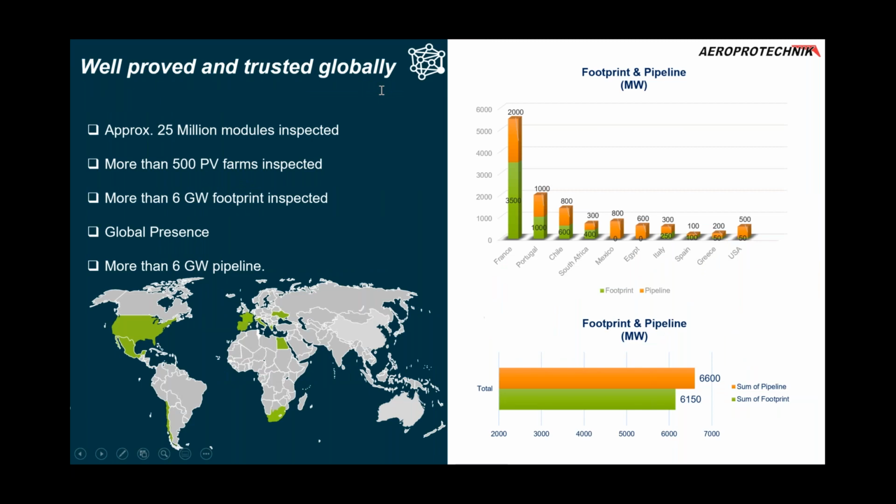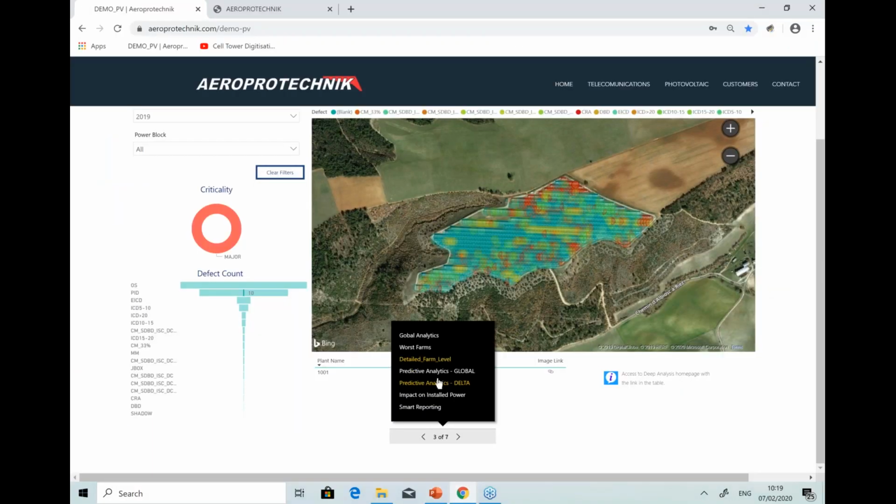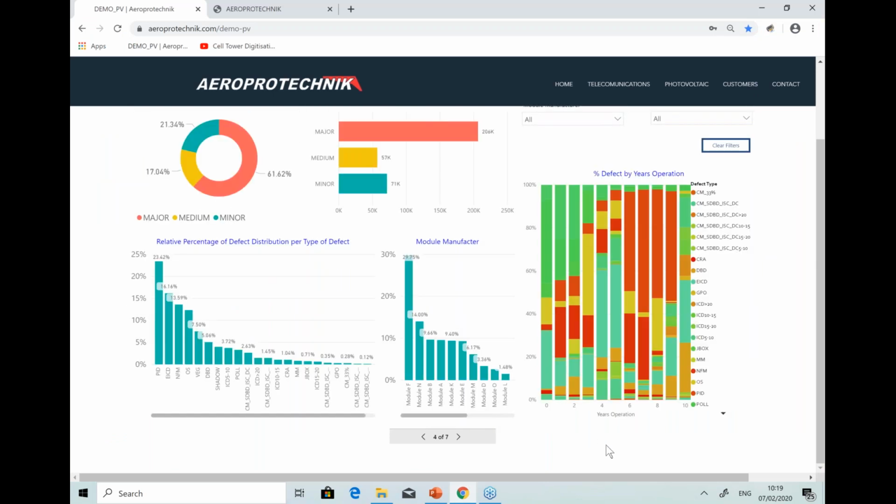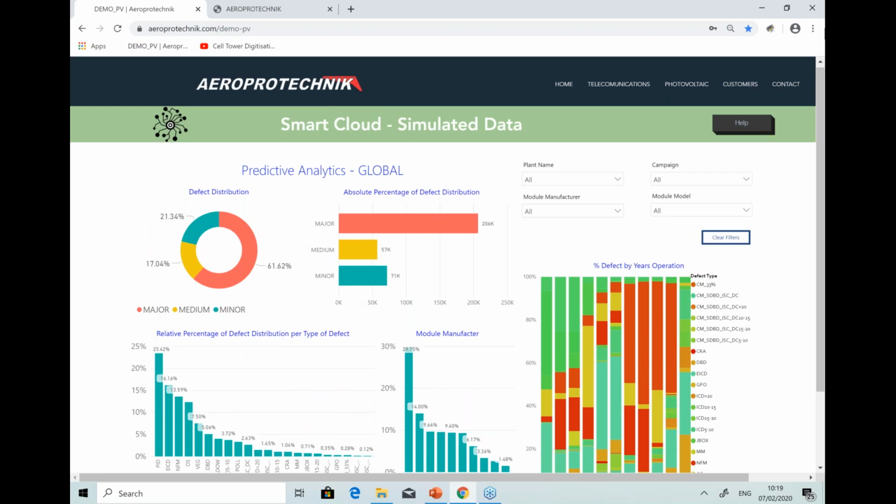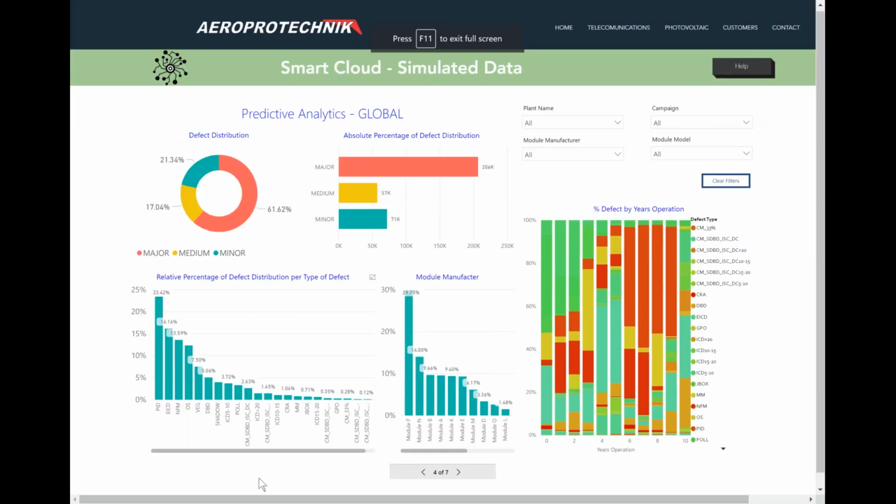So that said, let's go to the next one, which is, again, back to the platform. I would like to show you three ways of doing predictive analytics, or three predictive analytics, but many more can be done. This is just an example. Okay, let's start with the first one.